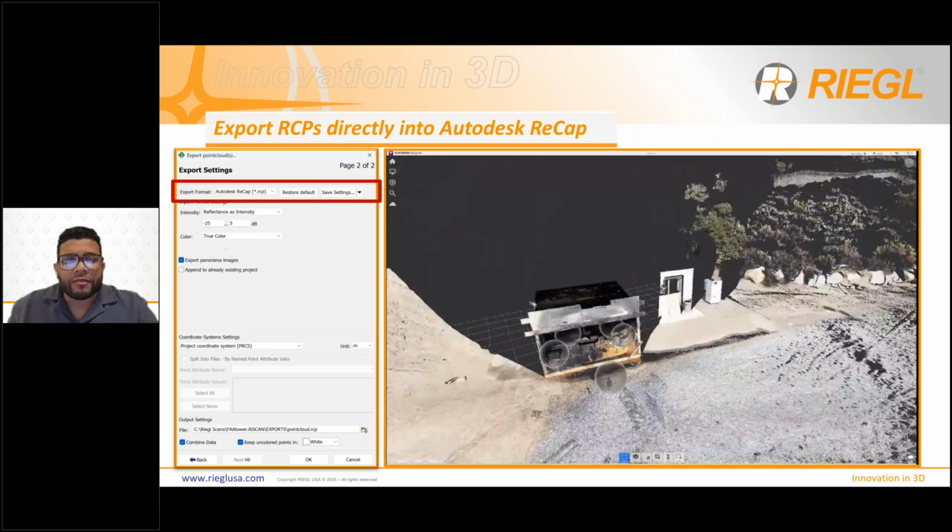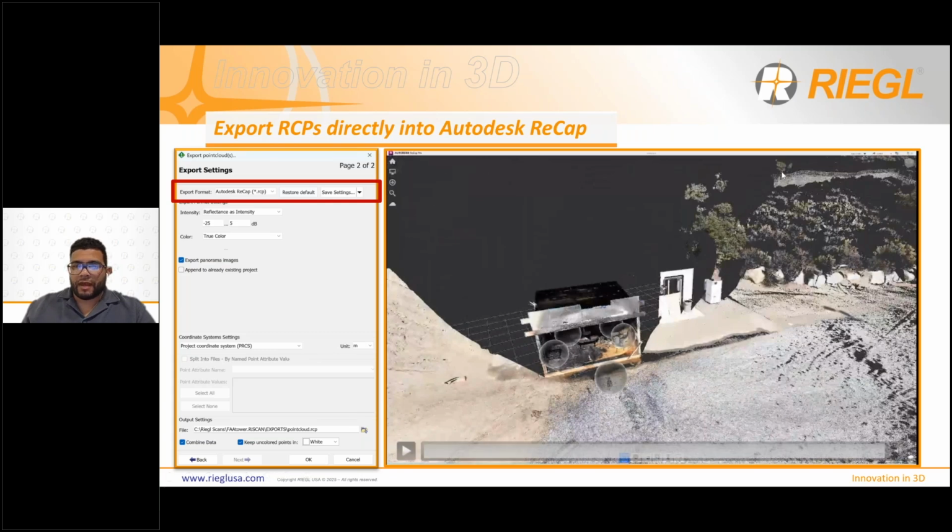Someone then asked how to export only some selected positions in the E57 export. So I'm going to go ahead and show that, and then I'll pause the video.